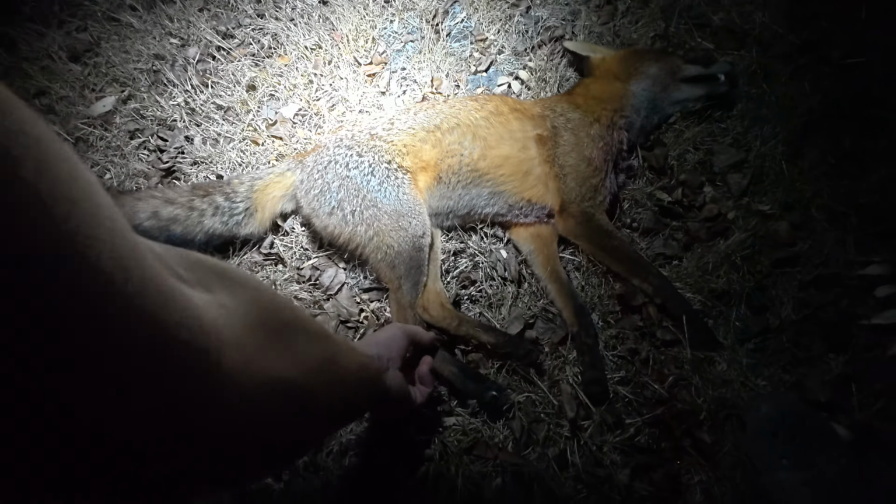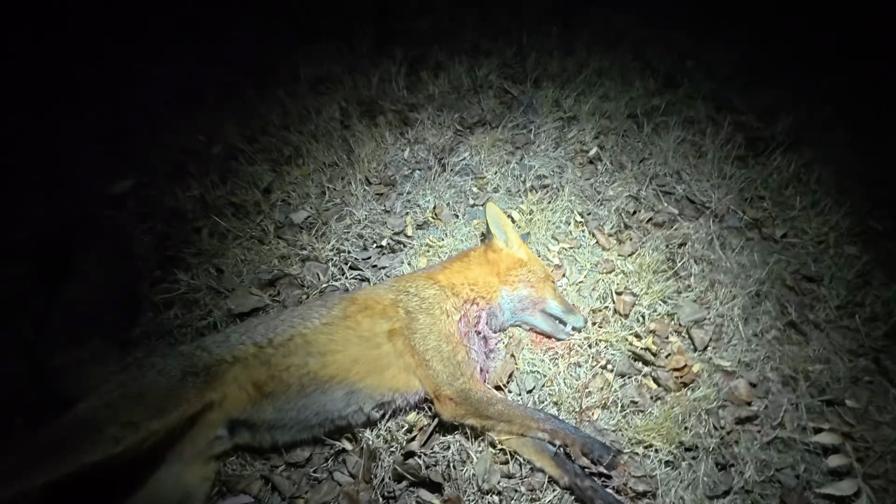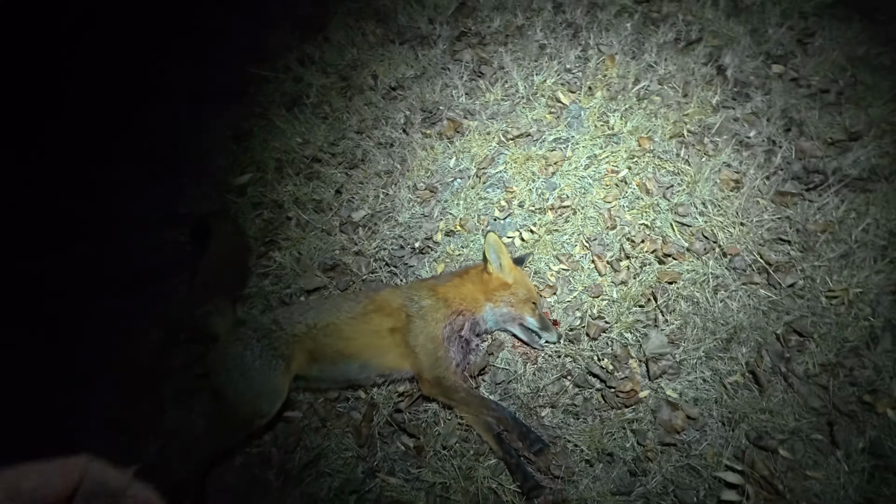But this one truly rushed in on me. Came into about 20 metres. Good sized dog fox too. That's an excellent one to remove. He's a monster.